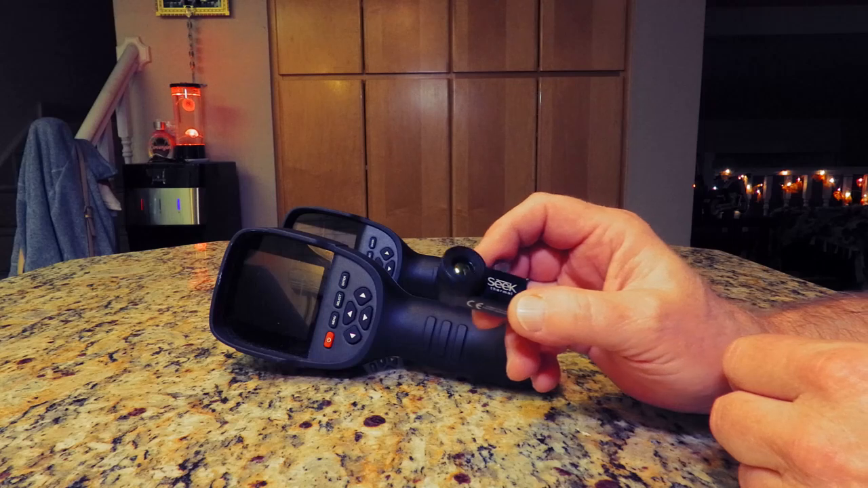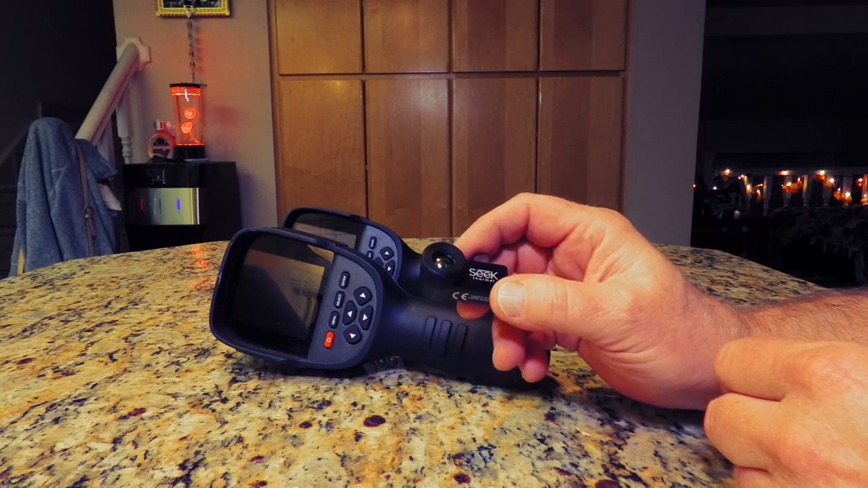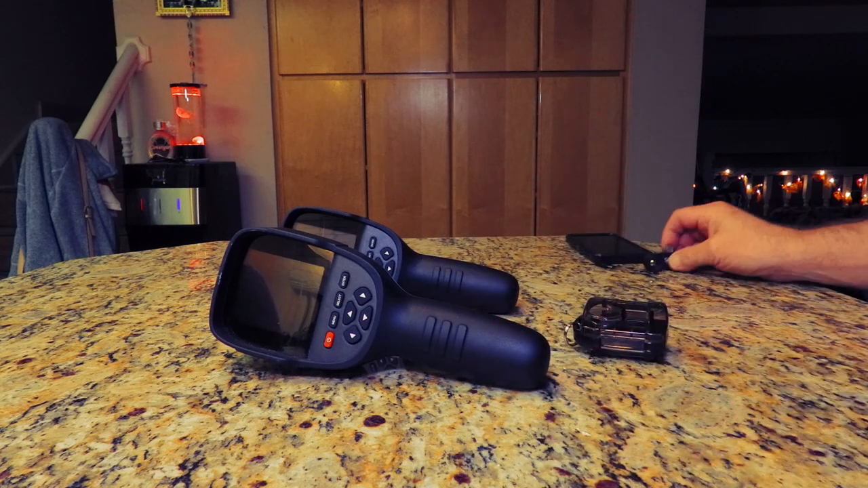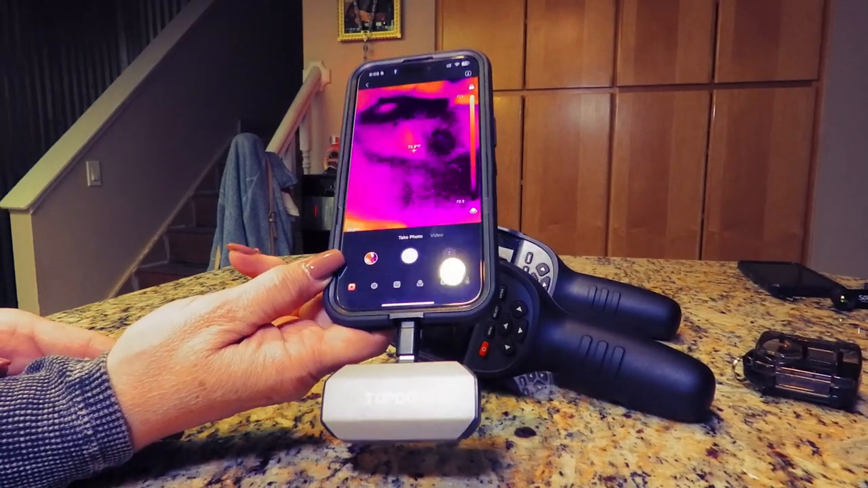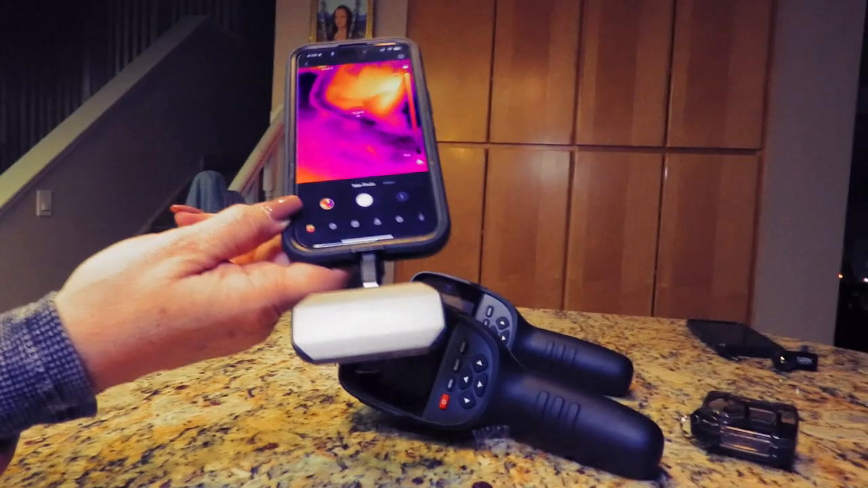And we can also take as many stills as we have memory in our phone, and we can take videos. So let's look at what Rogue has here. She's already got it connected up to her phone. I use mine on an iPhone, where Chuck uses his on a Droid.